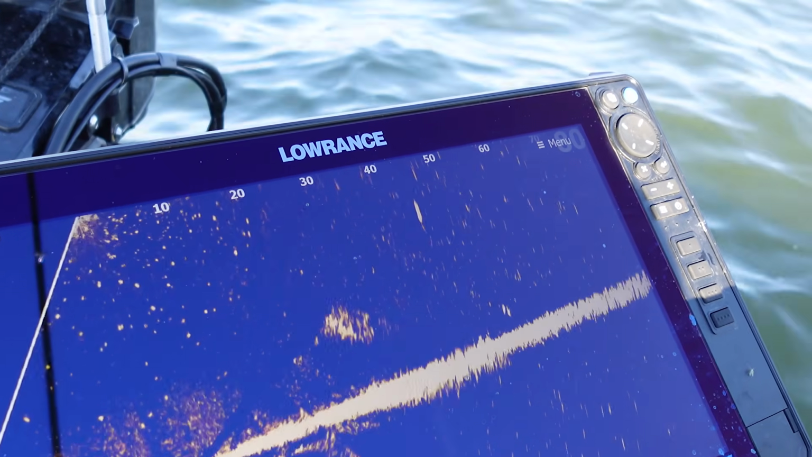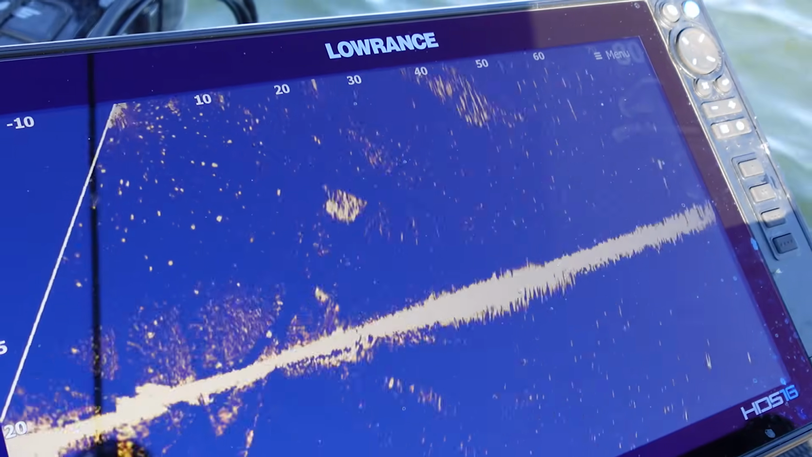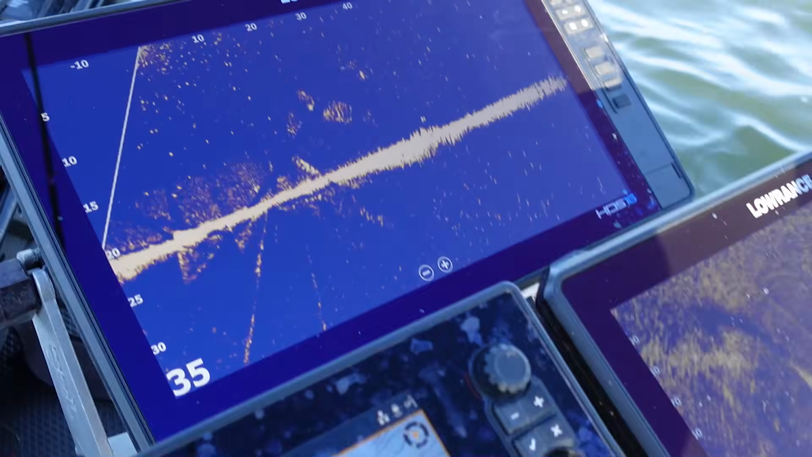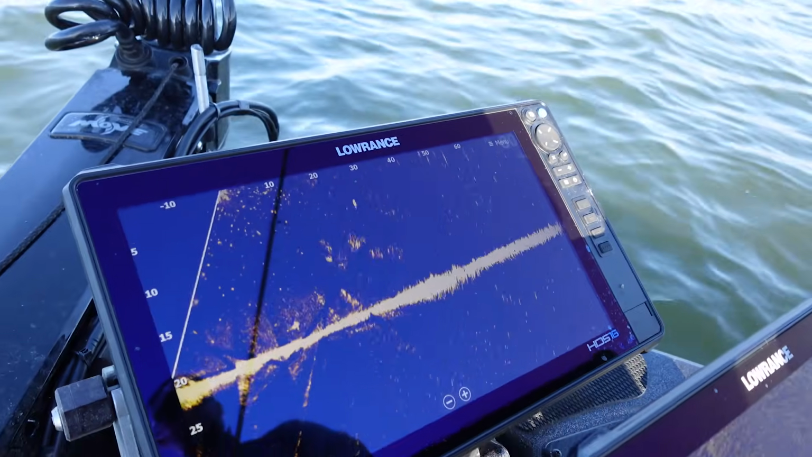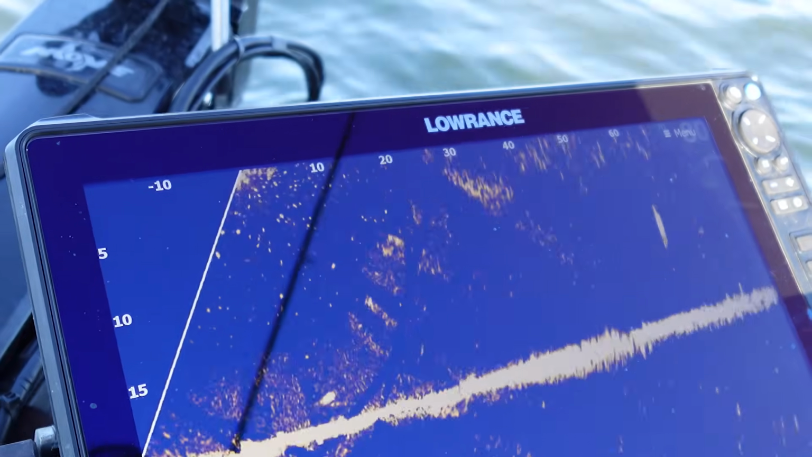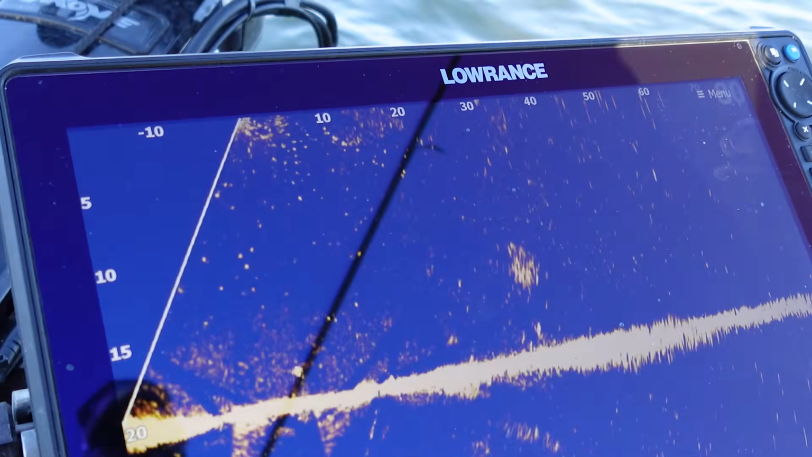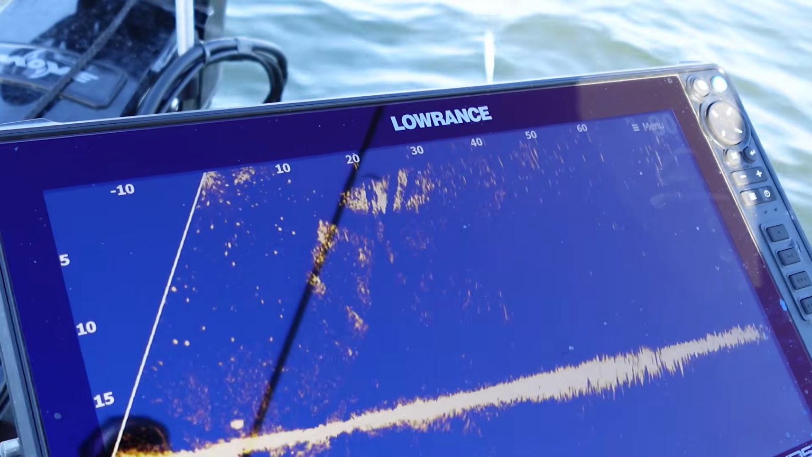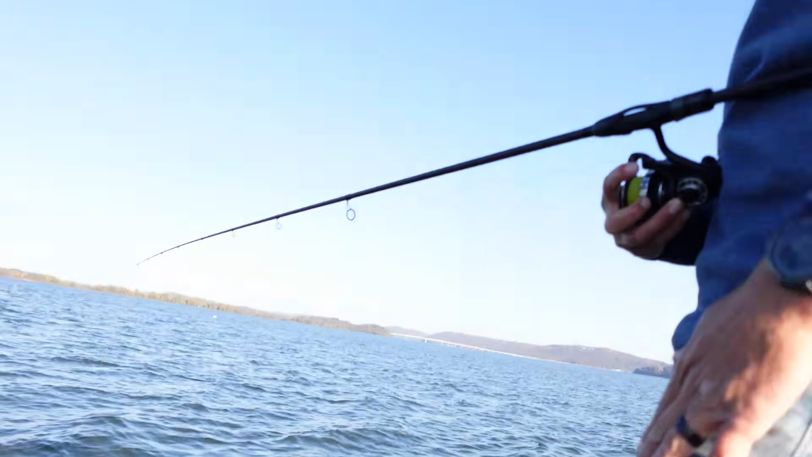So if I want to let it sink, get down to some fish, I can see it. The main thing when you're doing this is keeping your foot on the trolling motor and just tracking your bait. So many people will take their foot off the trolling motor and they're not able to track the bait if it just moves a hair. You know, the wind pushes you a little bit off to the side or anything. These angles are really small.